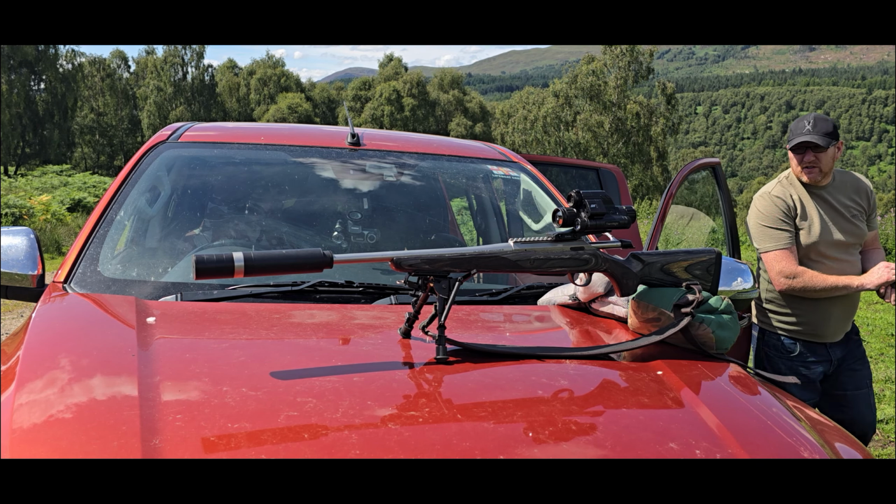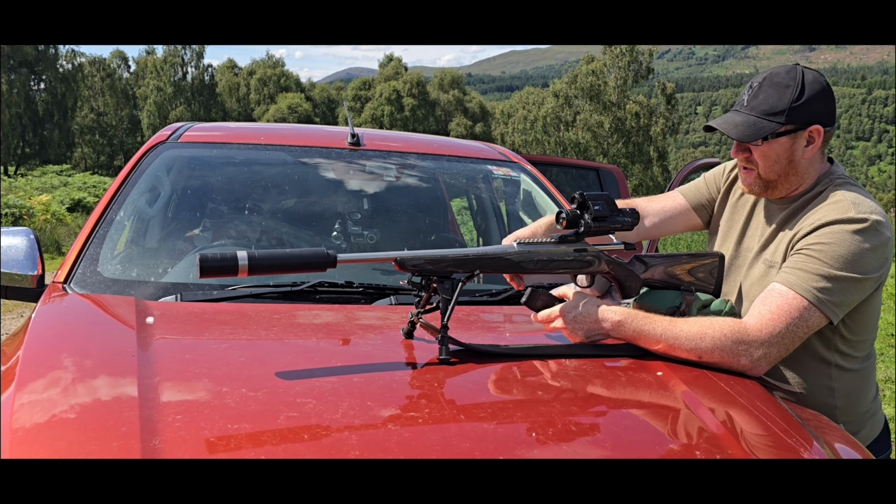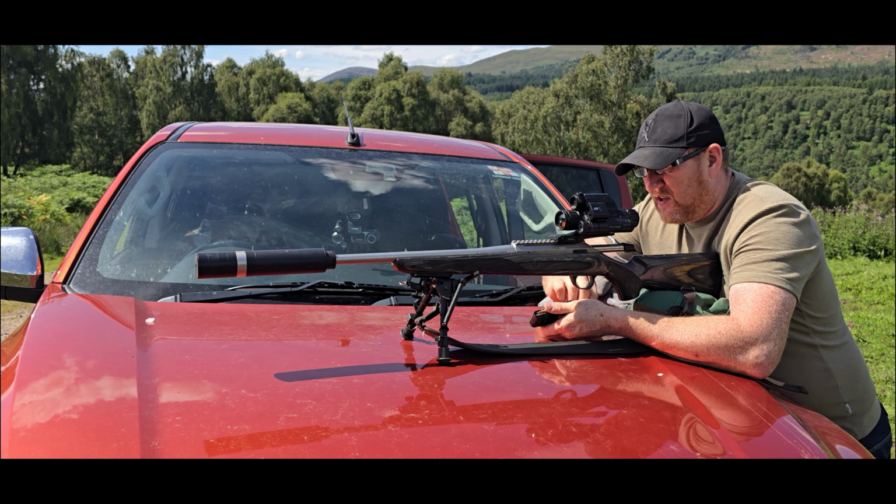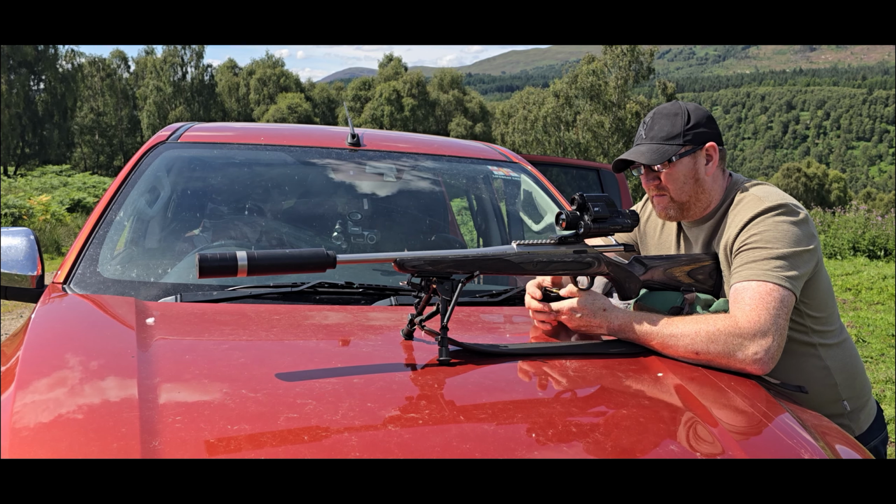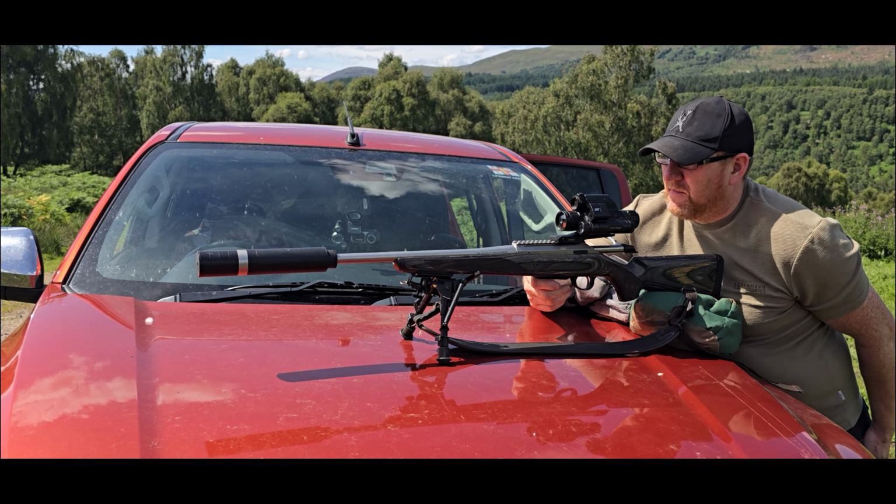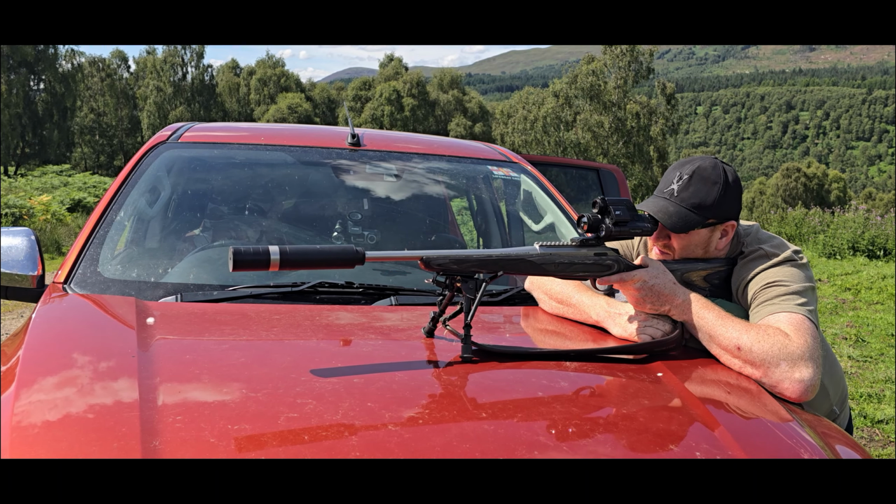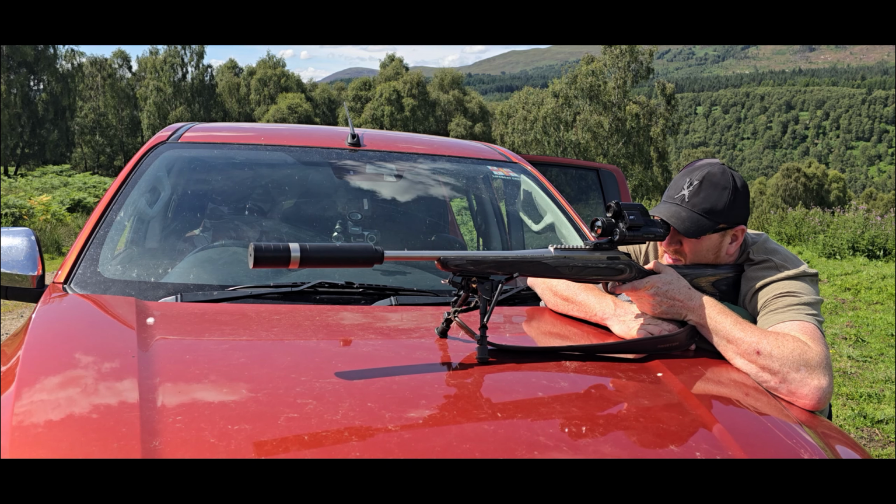These are soft points. I'm just going to use all of these ones up. I'm not putting the box on the bonnet because the bonnet's so hot. Don't want to risk having any damage. I'm just running brass at the minute. We'll go for the middle target on this one.